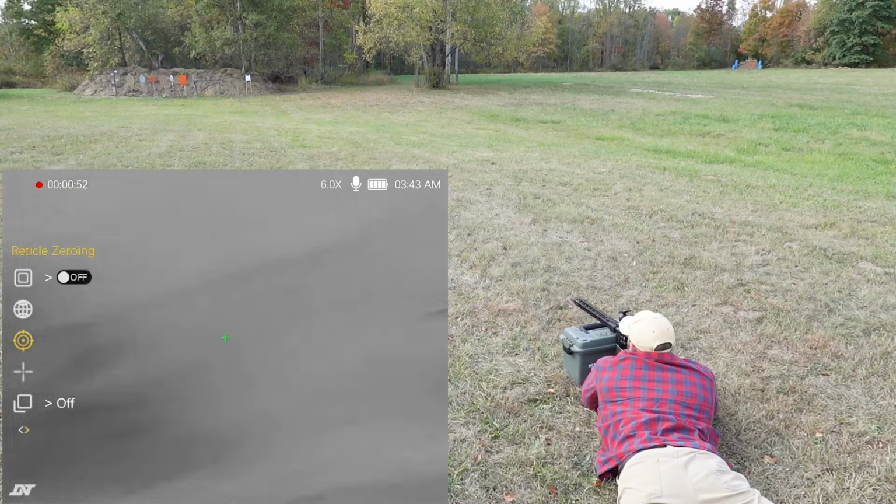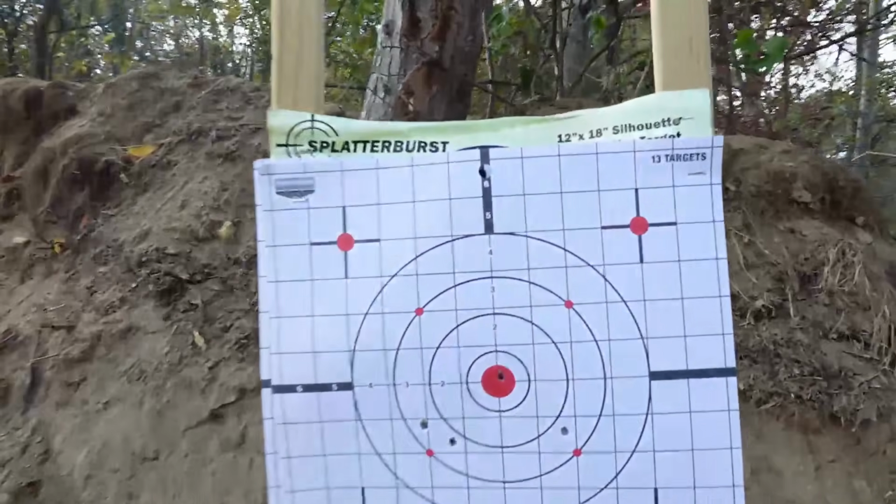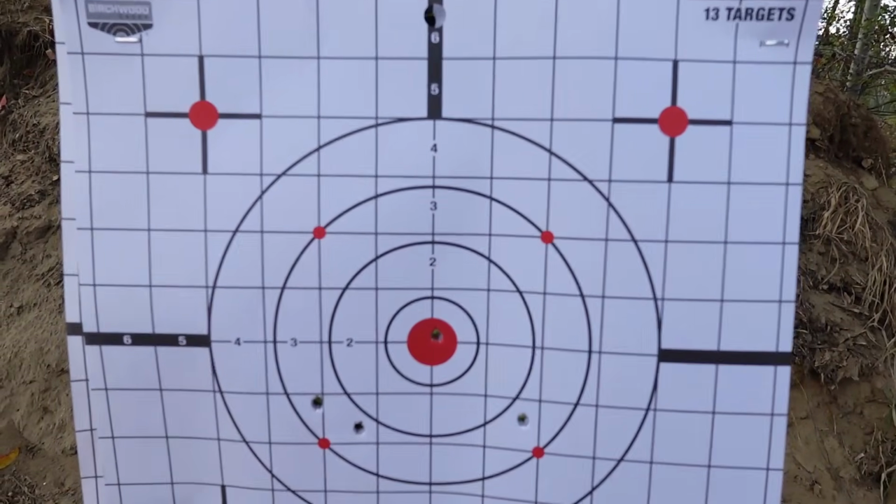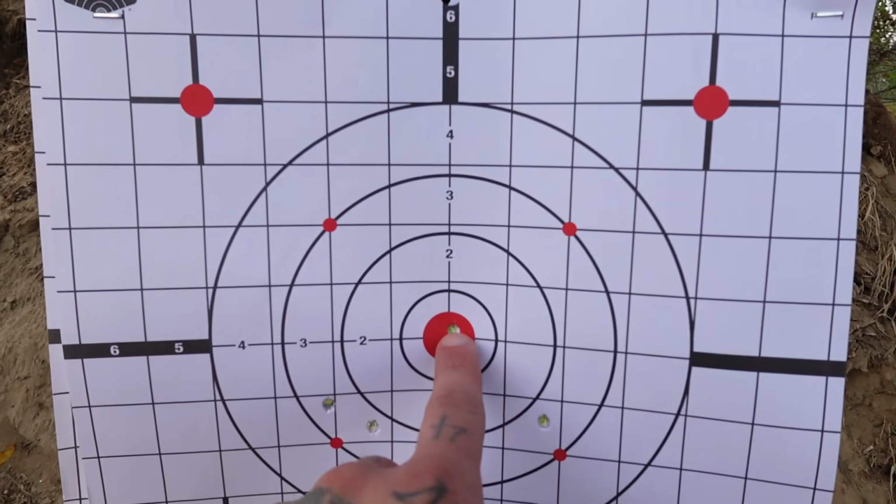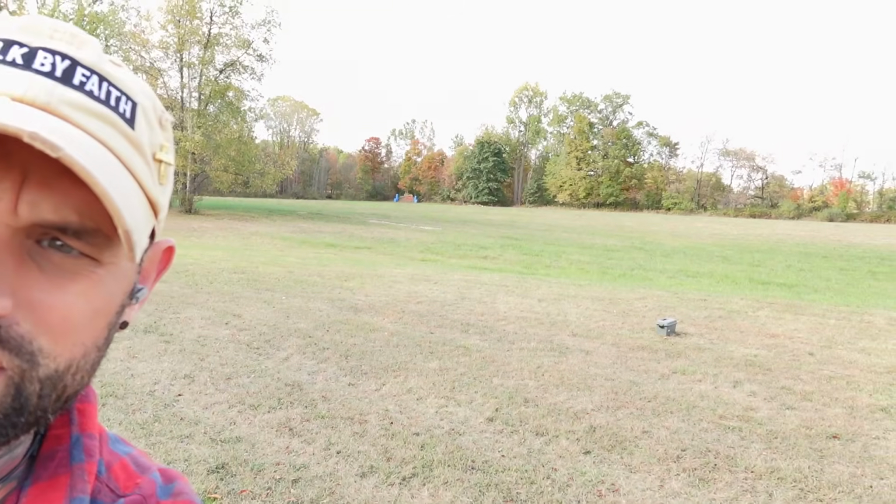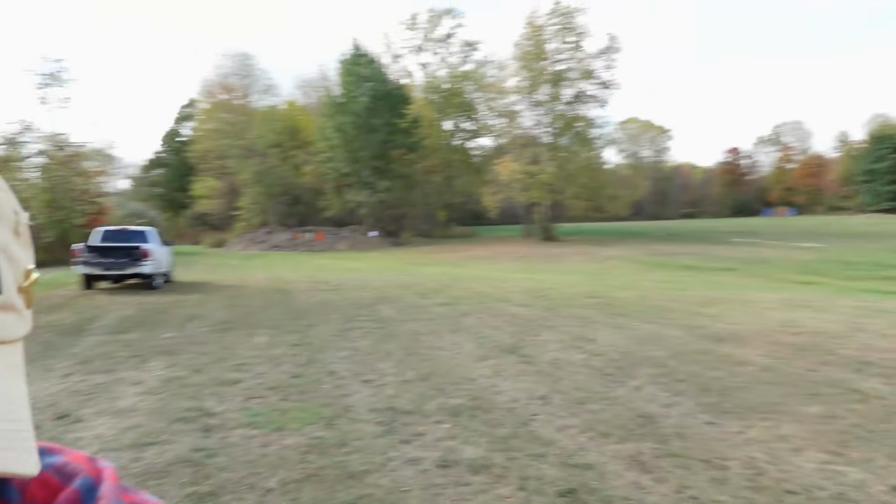All right, we'll go check the hits. That last shot, as you guys seen, after the adjustment was right there. So 1 shot, 0. It was pulling over here, and then we made the adjustment and hit right there. So we have targets there at 55, and then we have distance of those guys right there at 190.